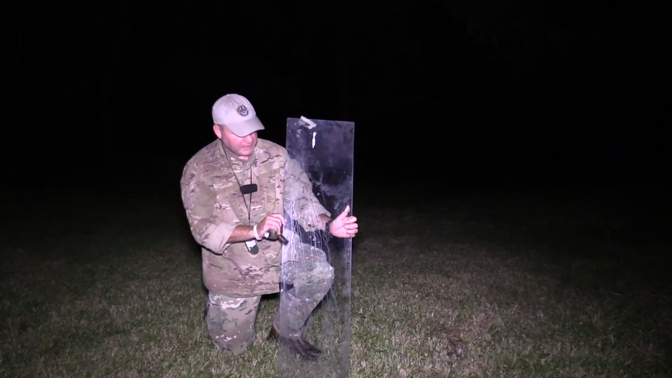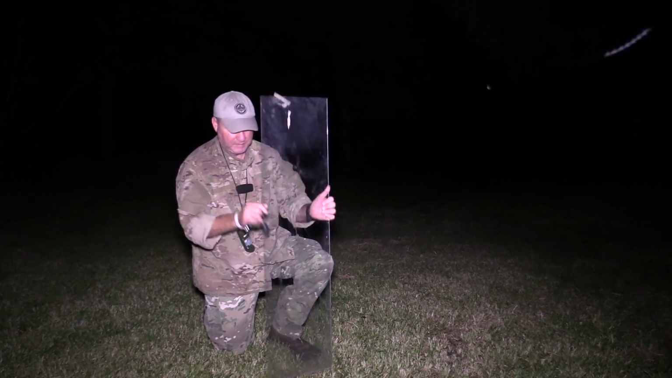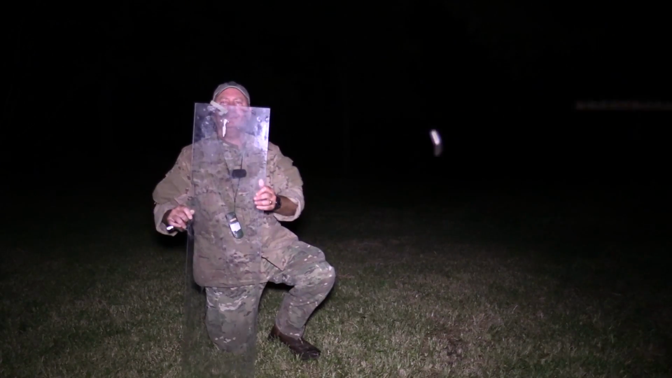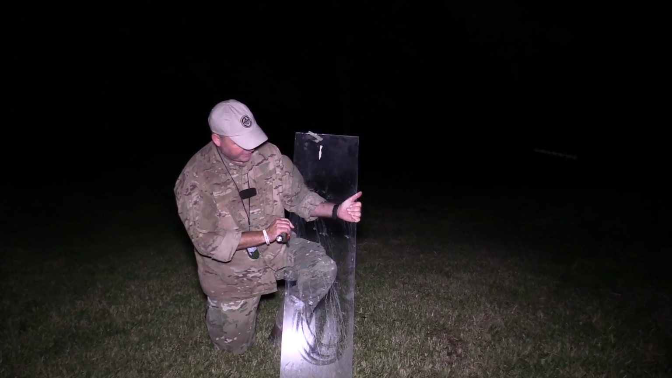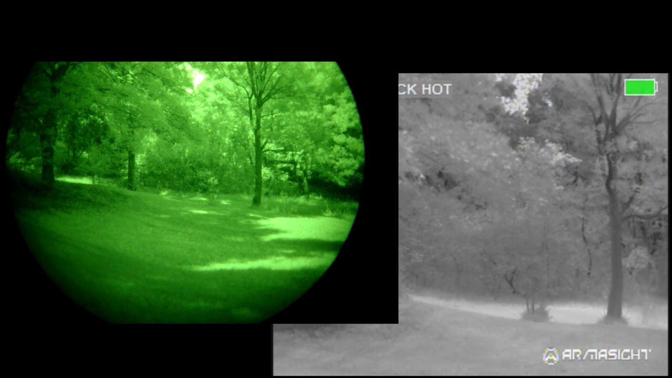Okay, next we're going to be doing a very thin pane of glass. Of course, it's not going to cover my whole body, but I'm going to get back to about 50 yards and put this up, and you should be able to see it block the thermal, but the night vision should be able to see straight through it. So turn off the light again and go to night vision and thermal.